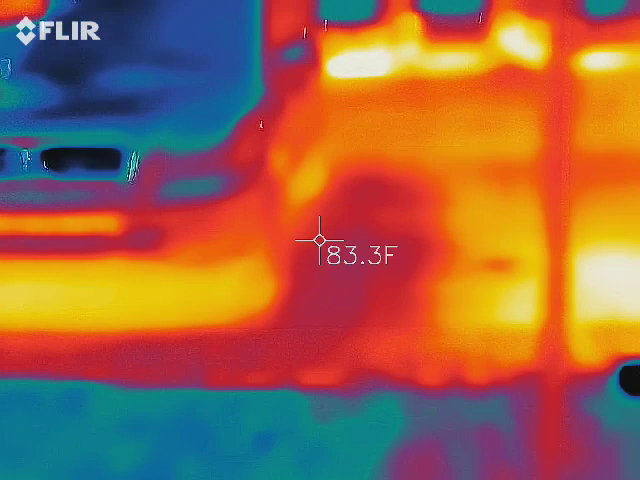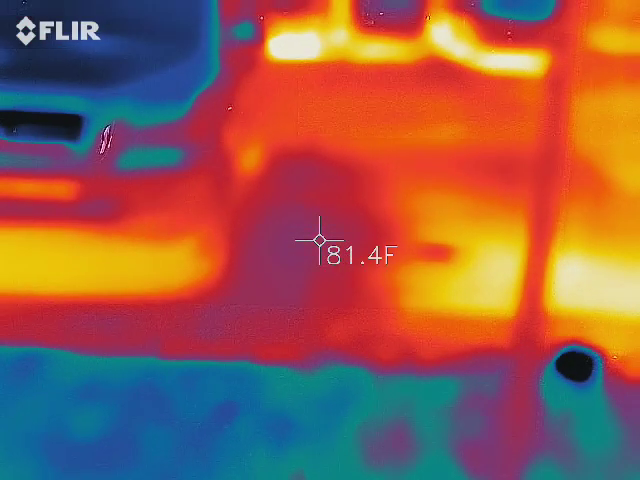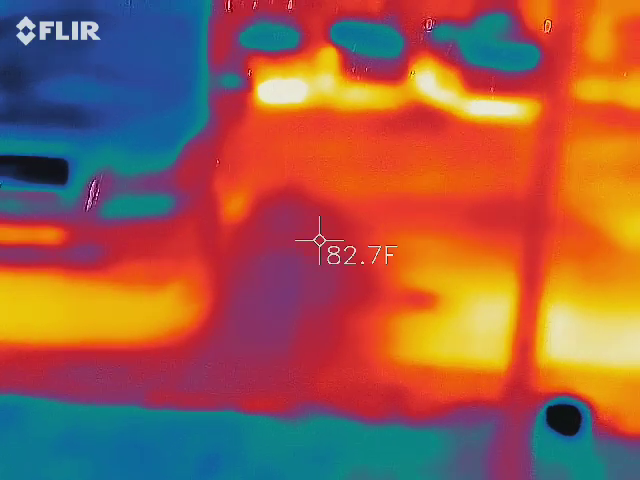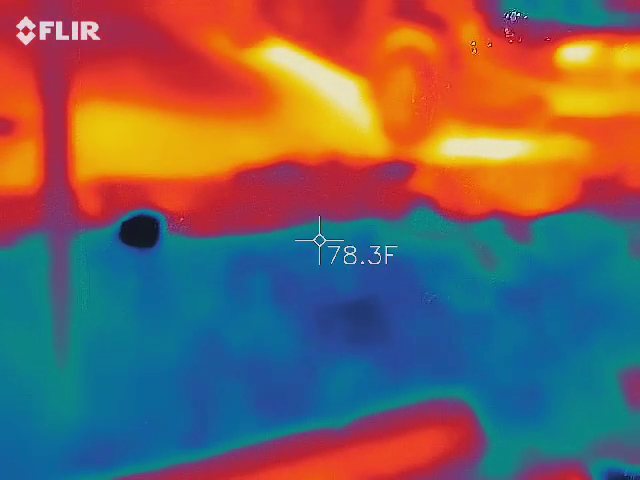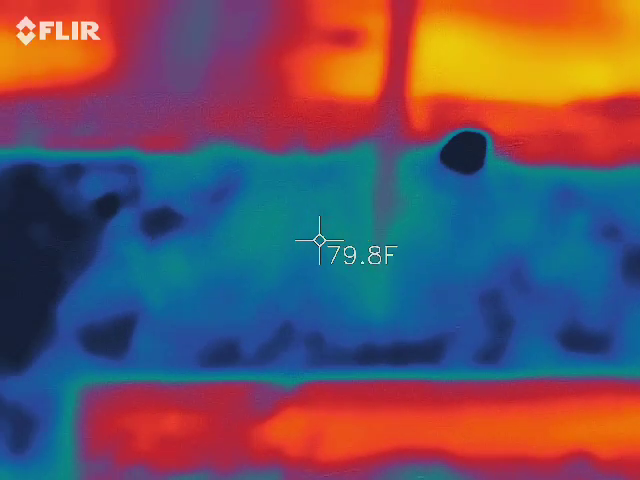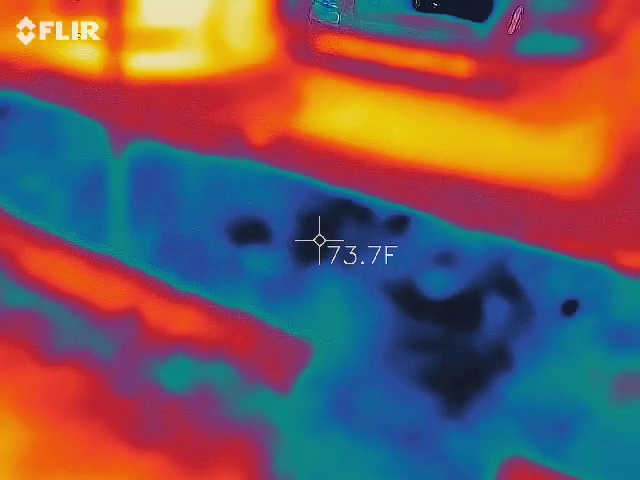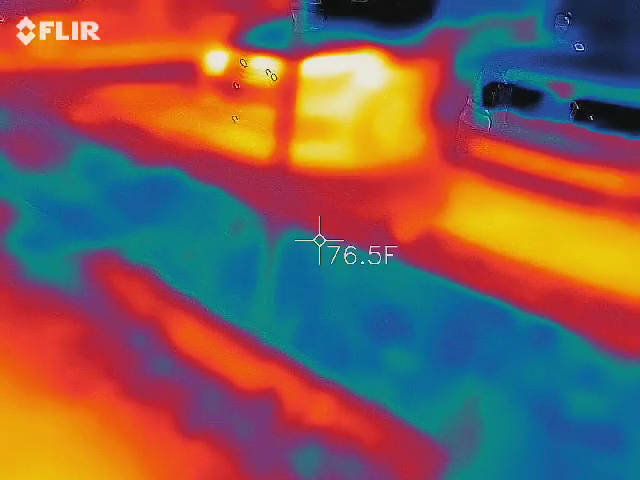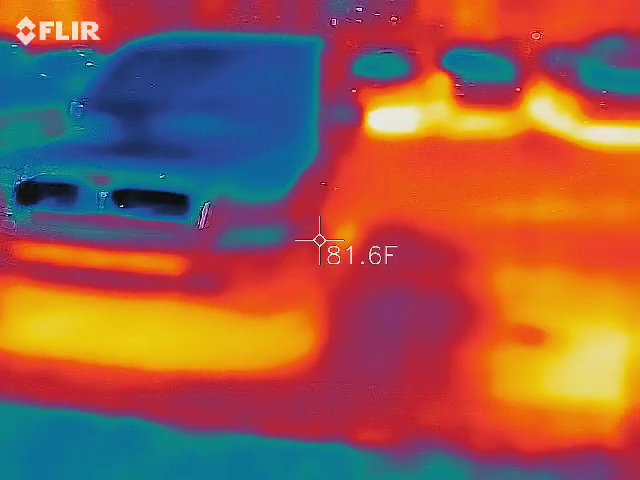Ooh, 60. See it? Right here. So, regular reference, 2 people, image.